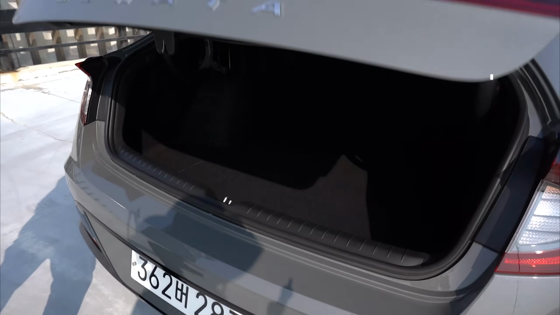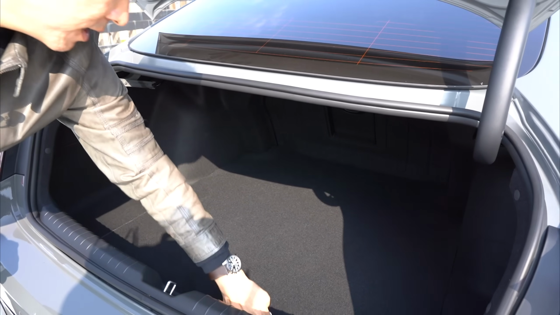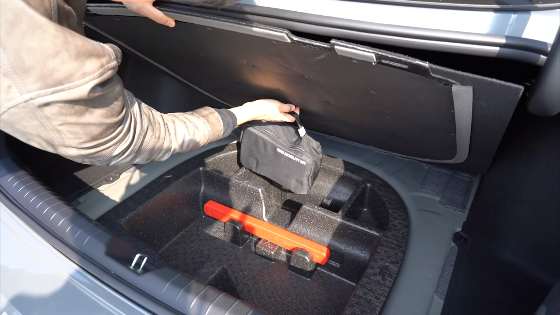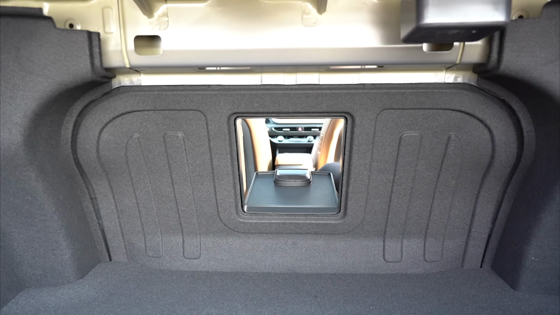The trunk space is the same. I'll post some pictures, but it looks the same as the 2-liter gasoline version. There's no spare tire for the Korean market, just a mobility kit. We only have a ski-through. Unfortunately, the second row does not fold.